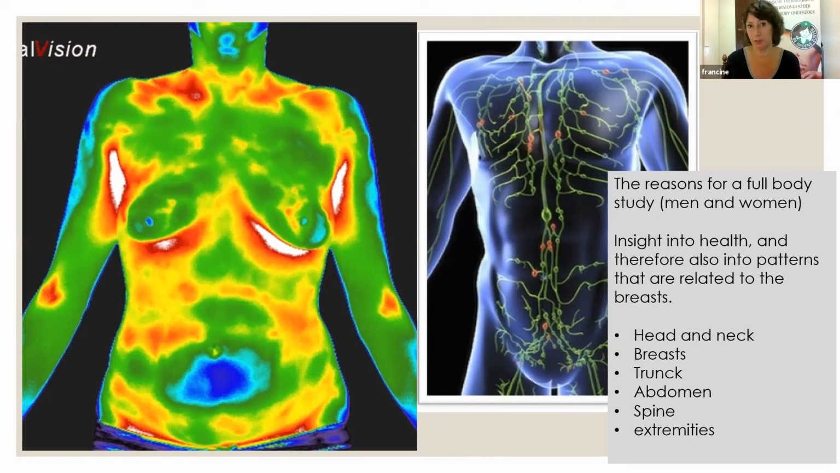And that's what we see here in this image. So the whole body, although it appears she has a nice weight, still there's an overflow of toxins in the lymphatics. And so that is a very clear view for a thermographer to see this body is just toxic, doesn't know what to do with the toxins. And if the intestines, the kidney, the bladder is not able to detoxify it in an orderly manner, then it will overflow in the lymphatics. So that's what we see.